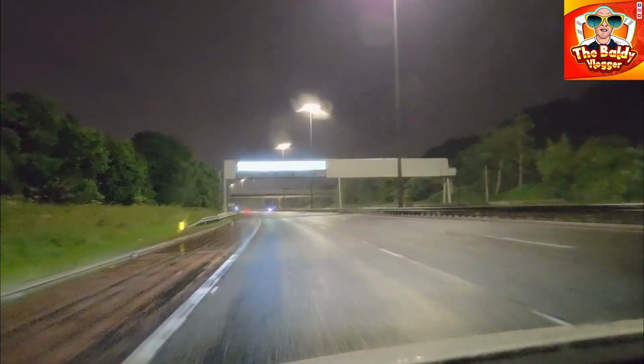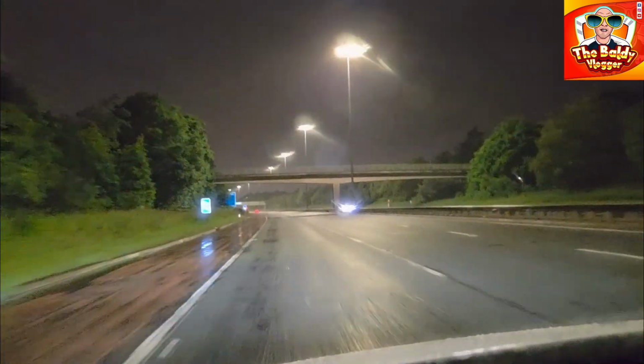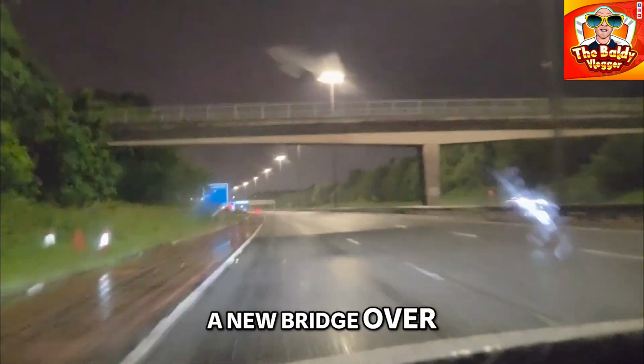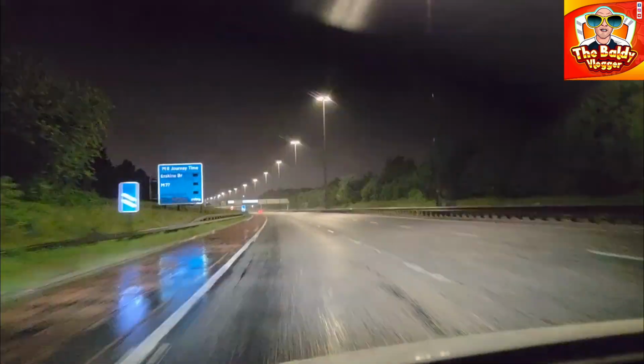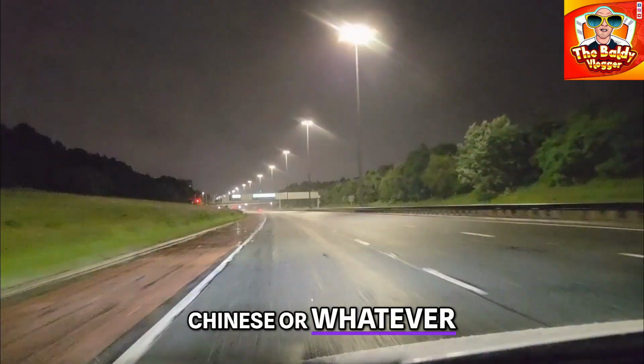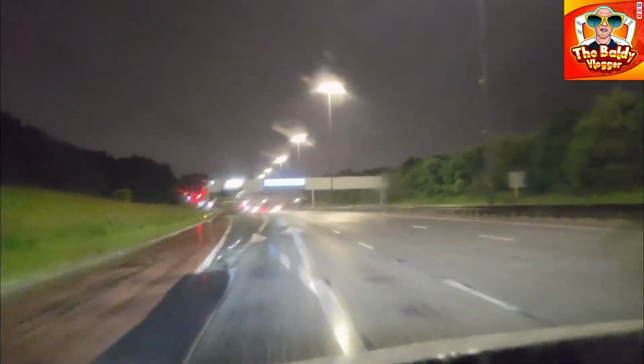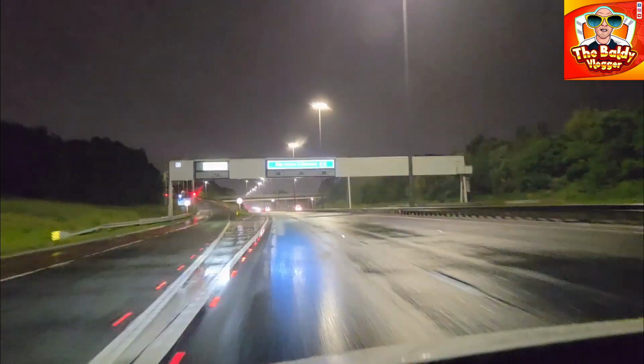The M8 Kingston Bridge has been shot for 5 years now, doing roadworks below. I know it's a big job, but 5 years. They've got to build a new bridge over the top of it. We'll get the Japanese or Chinese or whoever to come here and build a bridge for us. Oh, don't get me started.